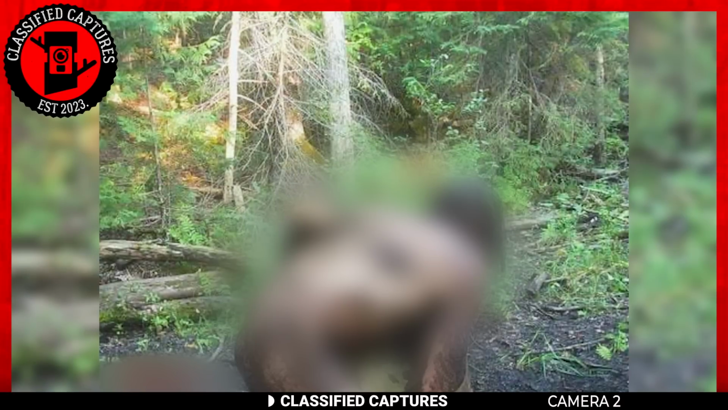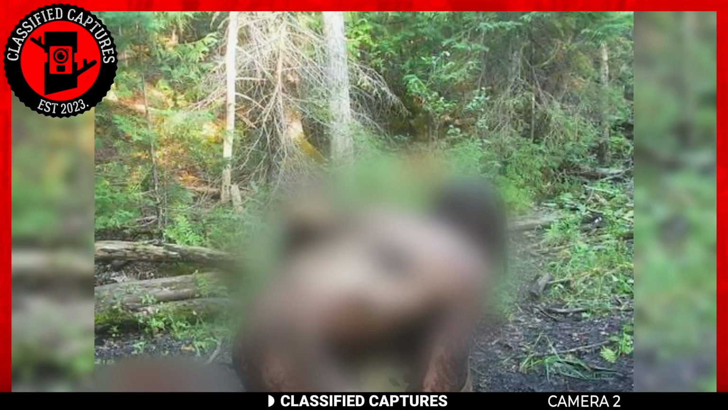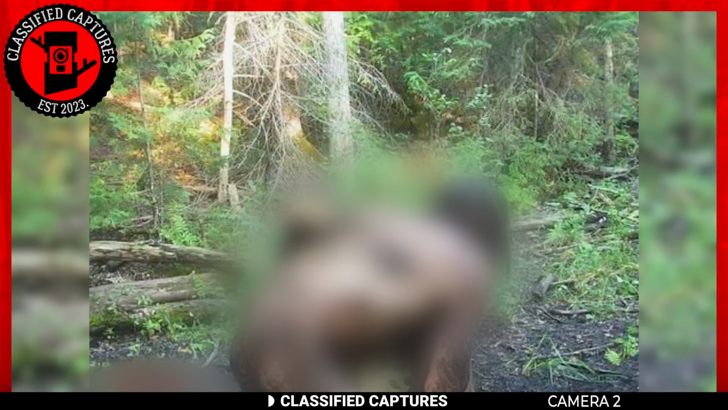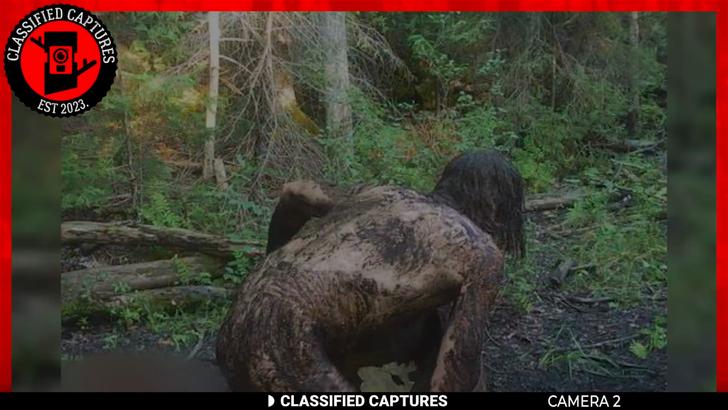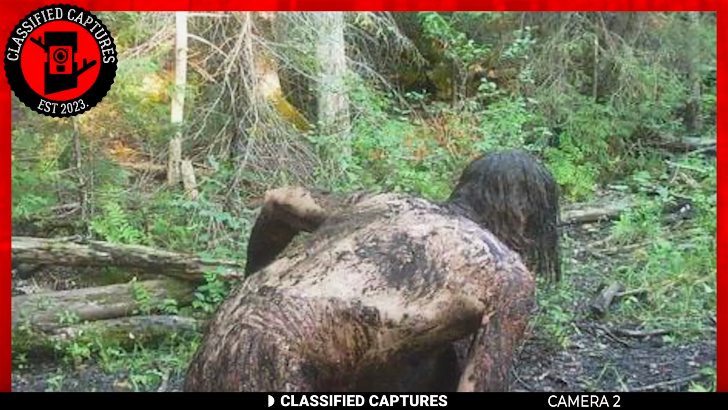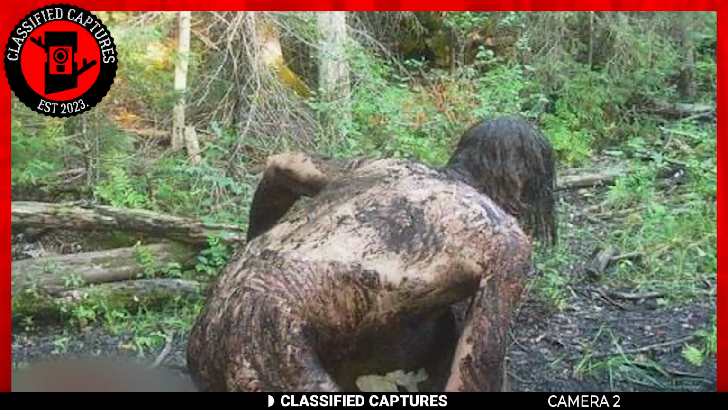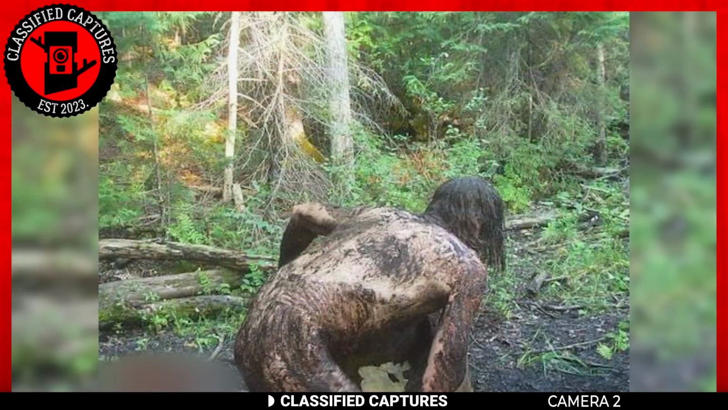Next, we have this footage, which comes from a subscriber of this page. He believes his trail cam captured a skinwalker as it was reverting to its human form. Have a look. In the capture, we see a forest area with what looks like a human, specifically a man covered in mud centered in the image. He appears to be moving from the left to the right.